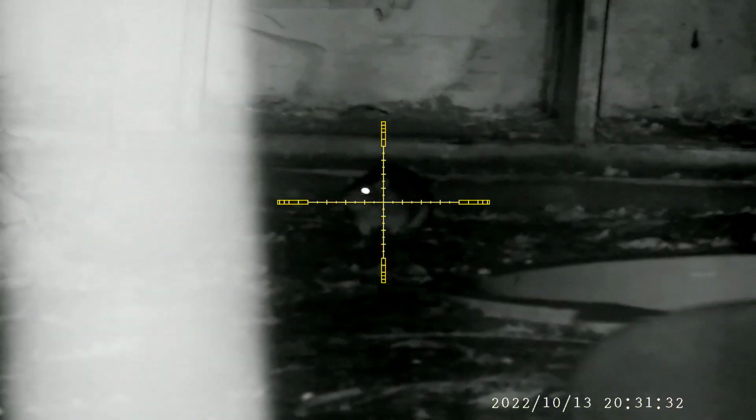This rat's in the chicken run. The white stripe is the Harris fencing. I'm standing a bit closer than I would do normally, so it's reflecting back into the night sight. Thermal showed another rat off to the right here, but it's obviously moved off. That one's not going anywhere though.